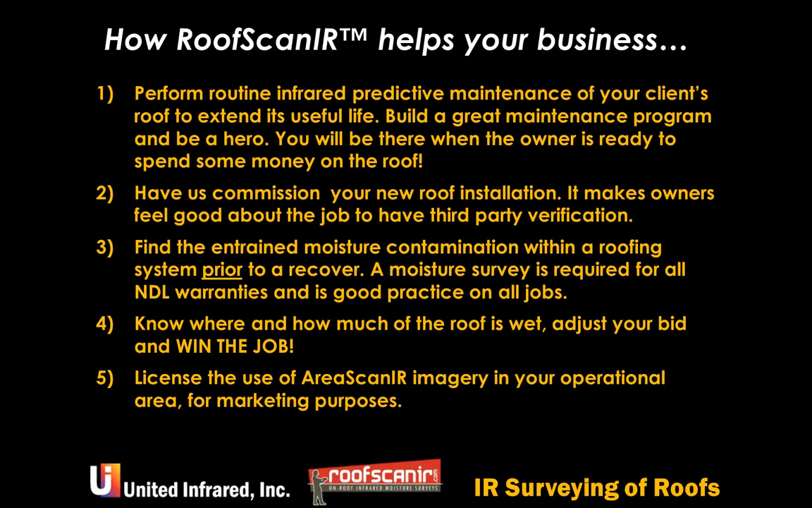Maybe 20 other roofing companies have done that in the past, but let's say that you could call them up and say, I'm looking at an infrared of your roof, and I can see that you have 12, 15% wet. I know where it is in the building, and I'd like to send one of my professionals over at no charge to you just to go meet and talk about what it looks like. That might get you in the door.